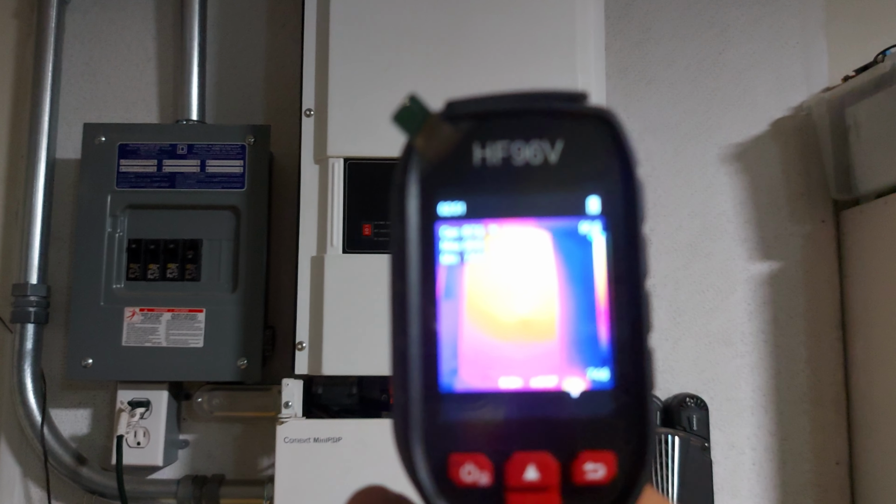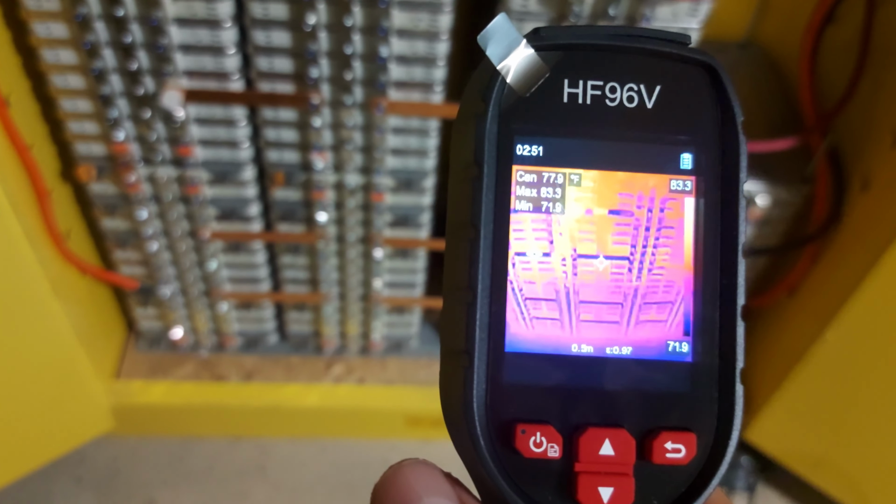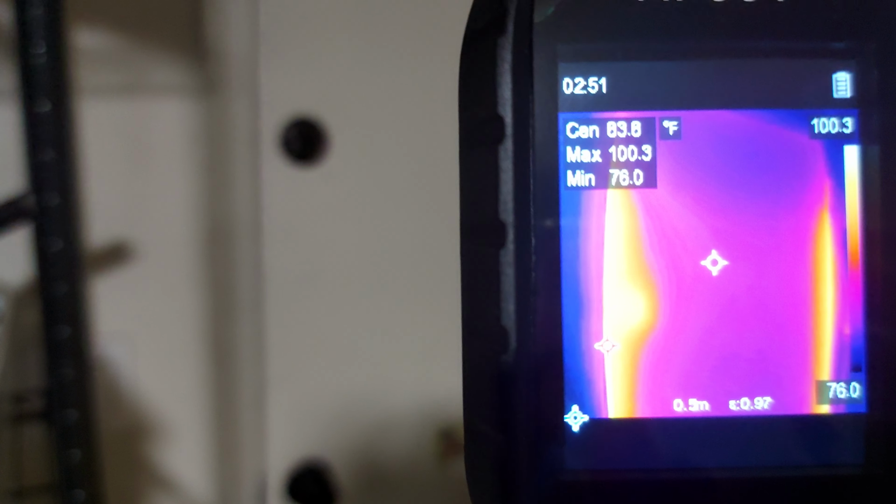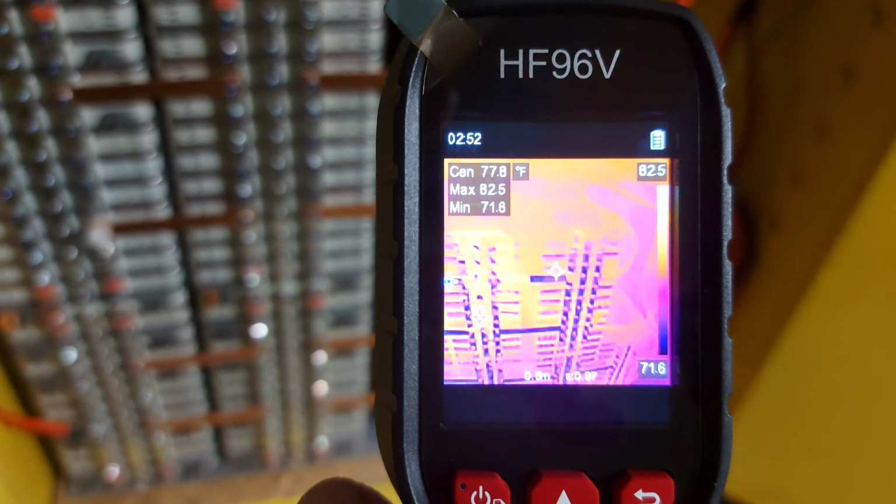But the other thing you can definitely use this for is opening up electronics like an inverter or anything like that, and you can check to see which part is getting way too hot and which isn't. Overall, it's a pretty cool device. I'm going to be putting this to good use, and you can also check insulation leakage. You can check to see if your house has bad insulation. This is my doorway to the outside right now, and it's getting hit by the full sun, so that's why you can see the heat signatures on it. But you can definitely check to see if you're leaking warm air outside during the winter and stuff like that.